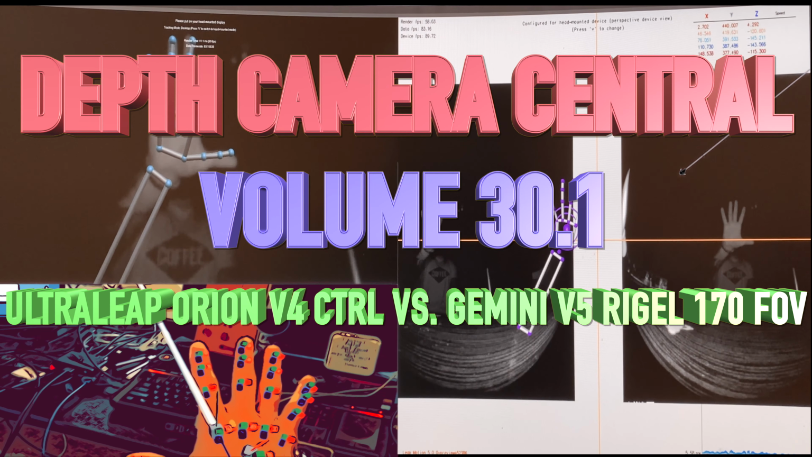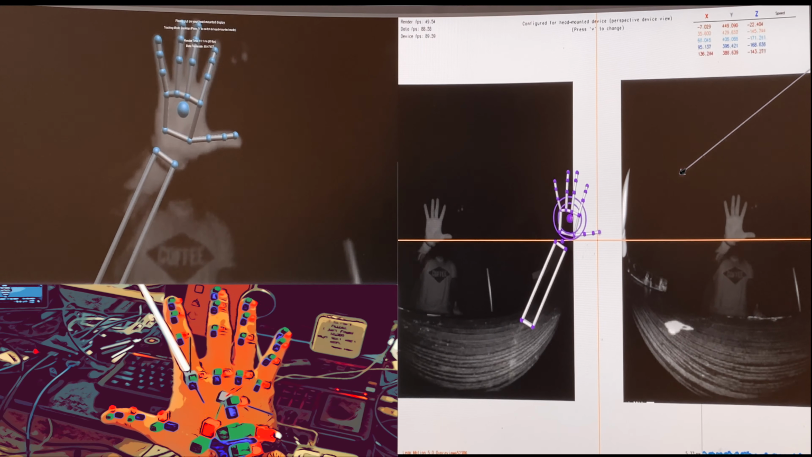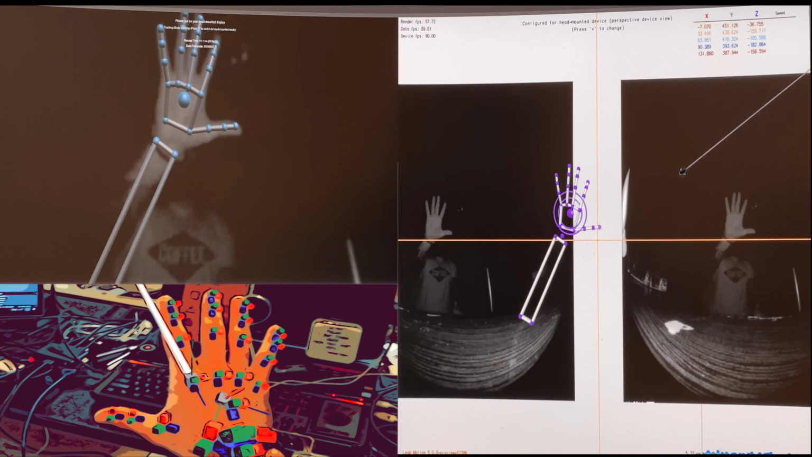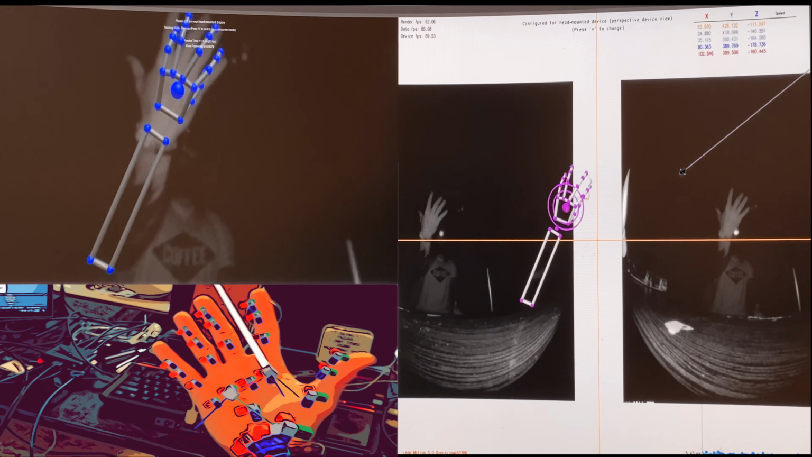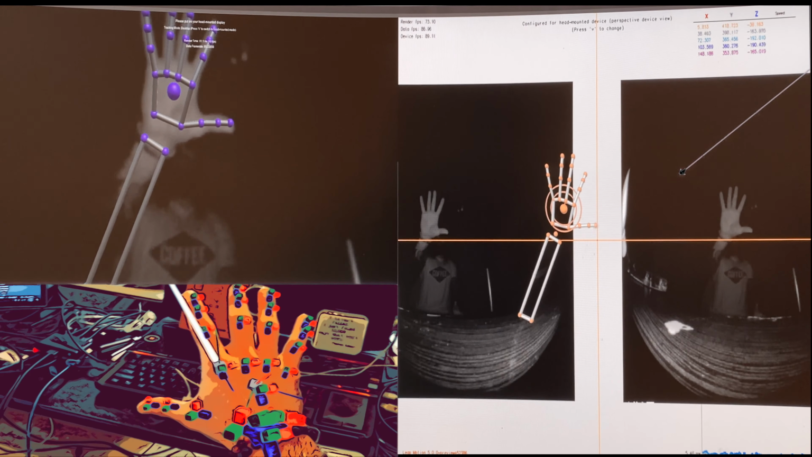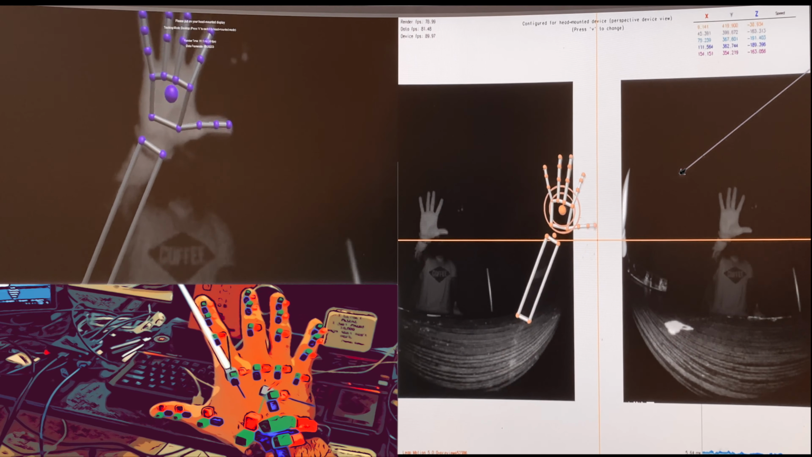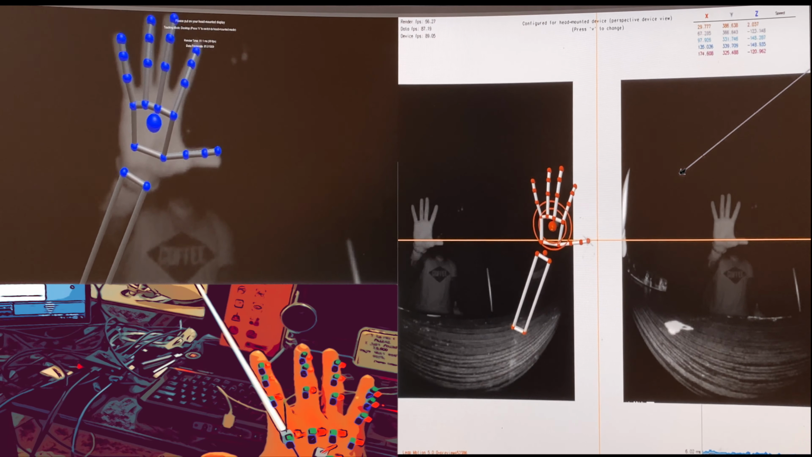I received some excellent feedback on YouTube in regards to comparing the original V4 Orion Leap Motion controller versus the new V5 Gemini system for the stereo 170-degree Rigel system. And just for comparative model, I'm overlaying the 26-point hand tracking on the Azure Kinect V4 for the Microsoft HoloLens 2, just so you can see the difference and how this system will track it versus what the Ultraleap will track this system at.